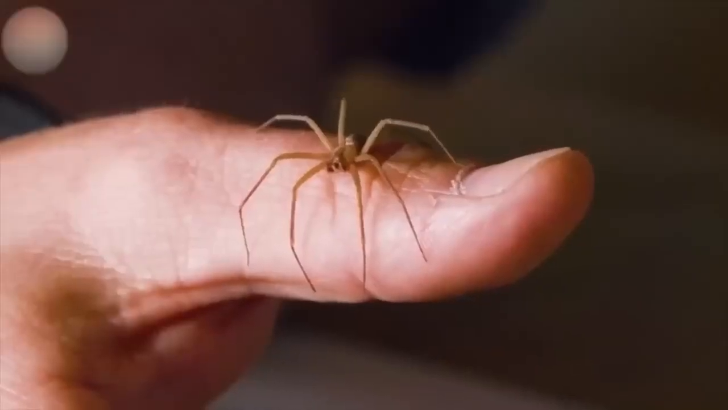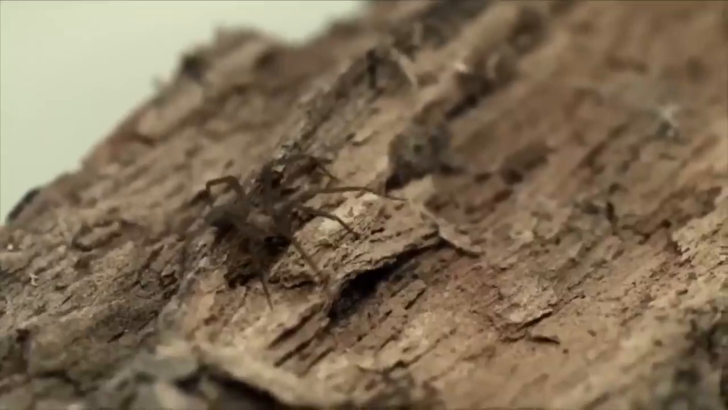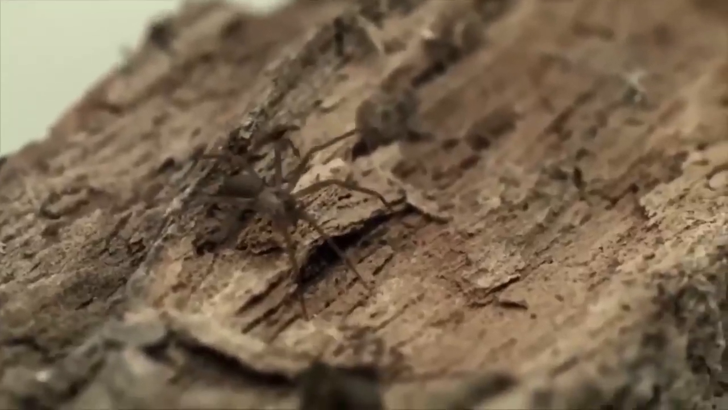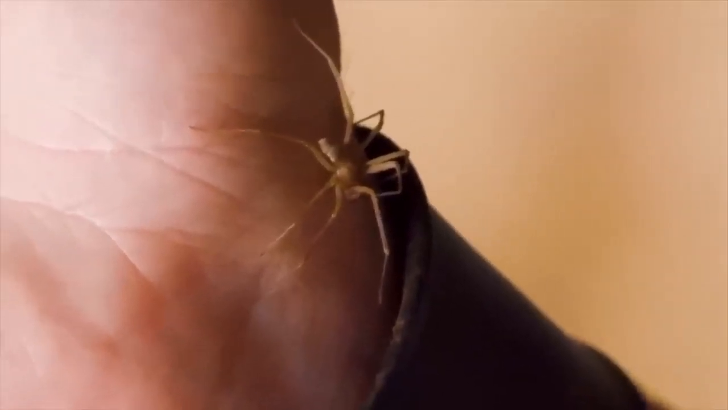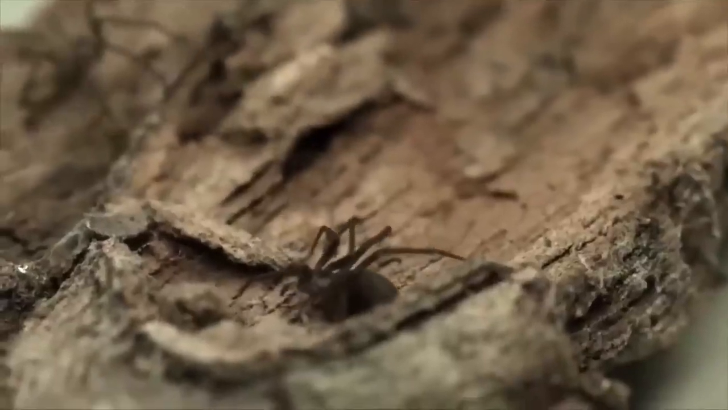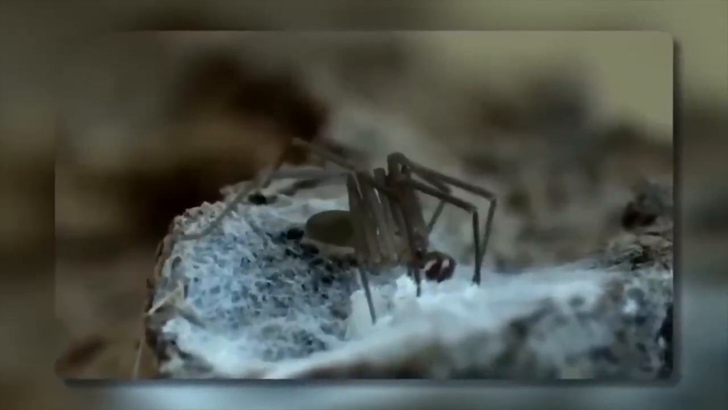This 8-legged terror is a master of disguise, blending in with its surroundings and striking when you least expect it. Its venom is like a slow-acting time bomb, silently eating away at your flesh until it's too late to stop it. And don't be fooled by their size. These tiny terrors can bring down a full-grown adult with just one bite.